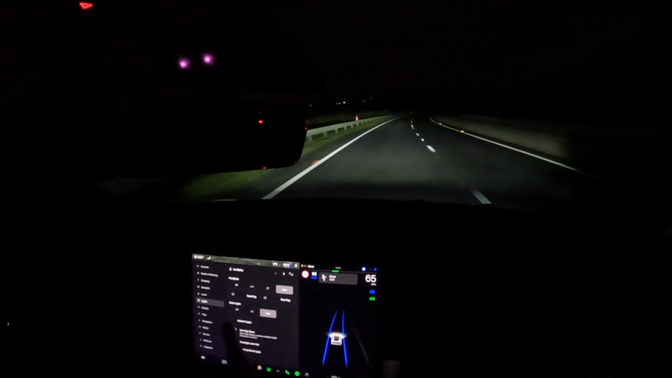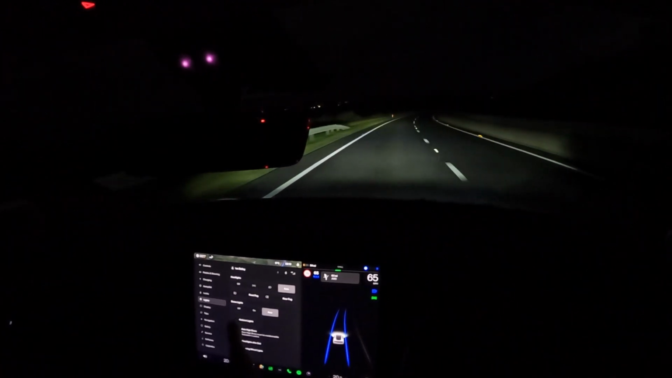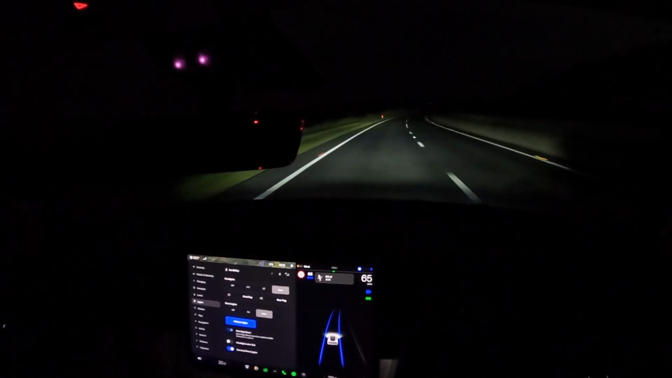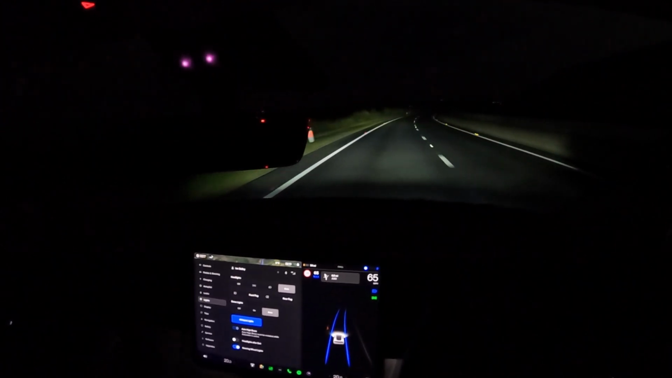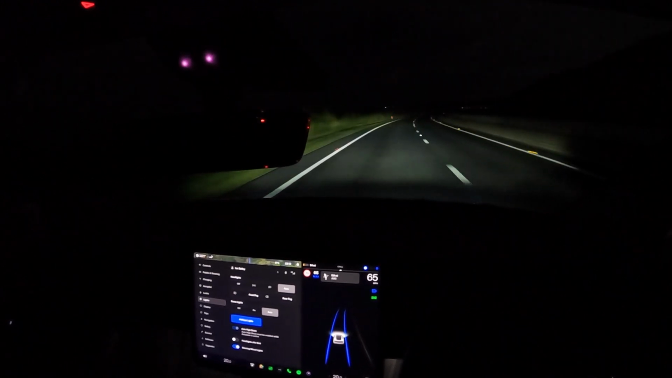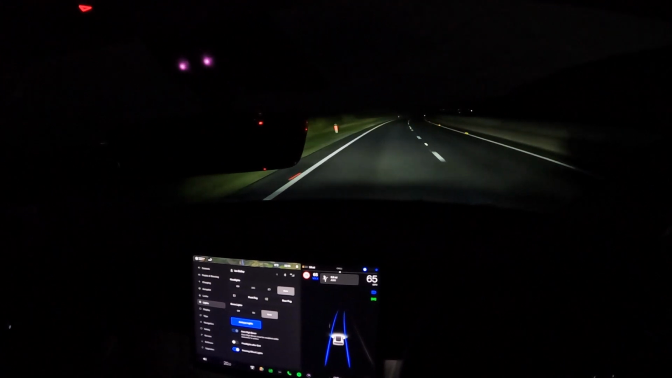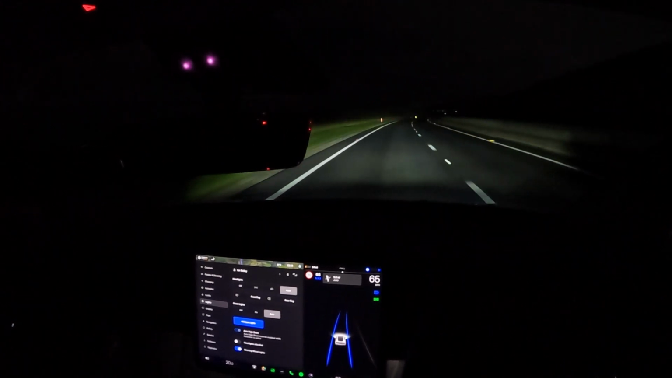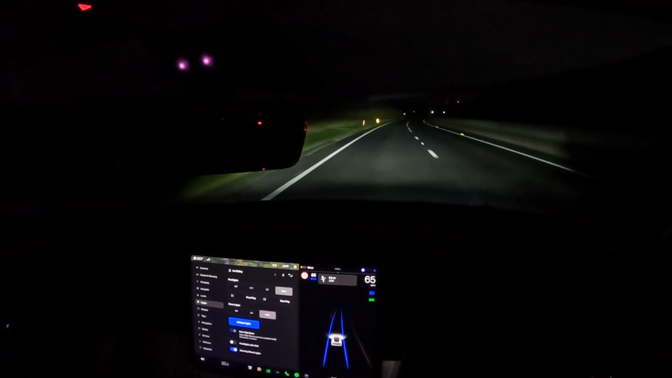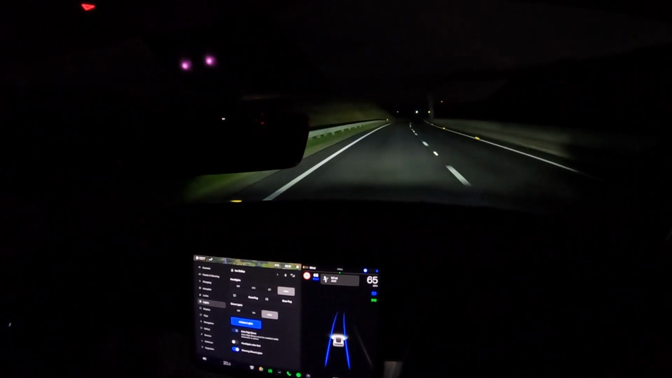I can turn it off and I can turn it on. What I can't do is change the brightness, because for me the ambient lighting brightness actually is pretty bright. It's not a distraction on dark roads where it's really dark, but if I was choosing, honestly, I would have the ambient lighting a little darker.